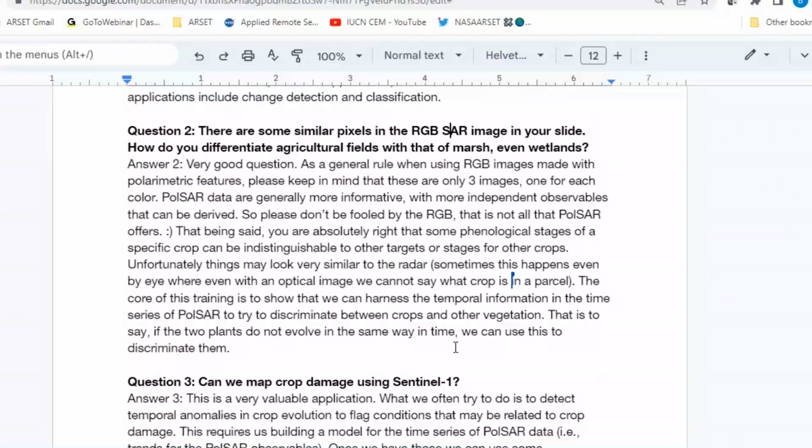Great. Question number 2. There are some similar pixels in the RGB SAR image in your slide. How do you differentiate agricultural fields from that of marsh or even wetlands?